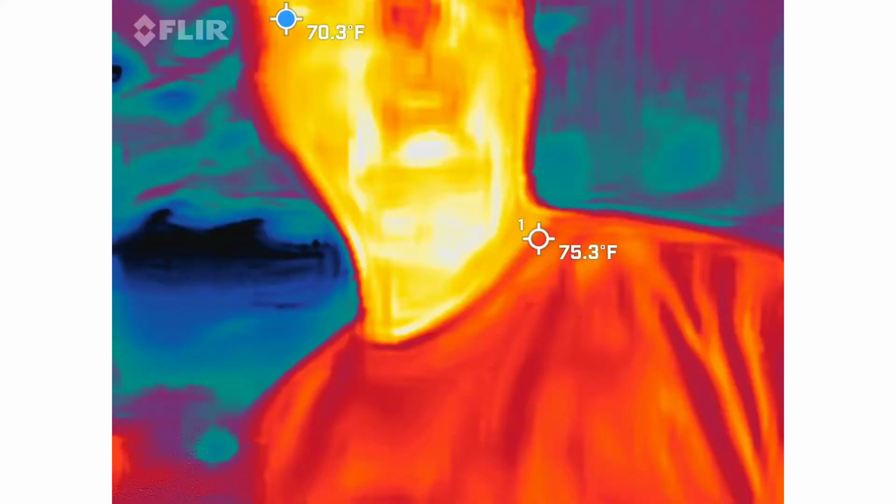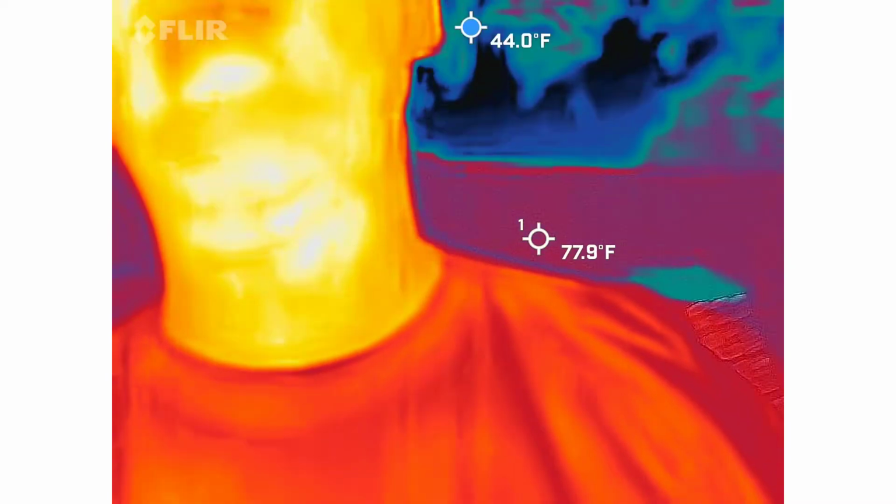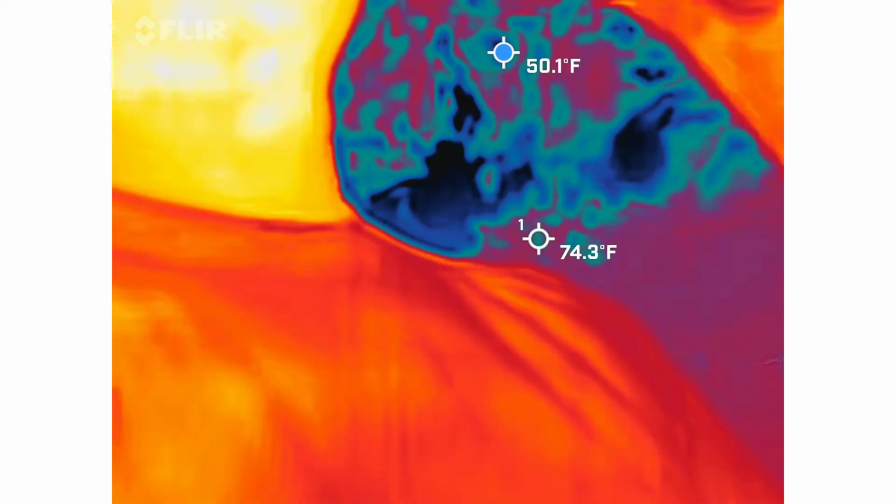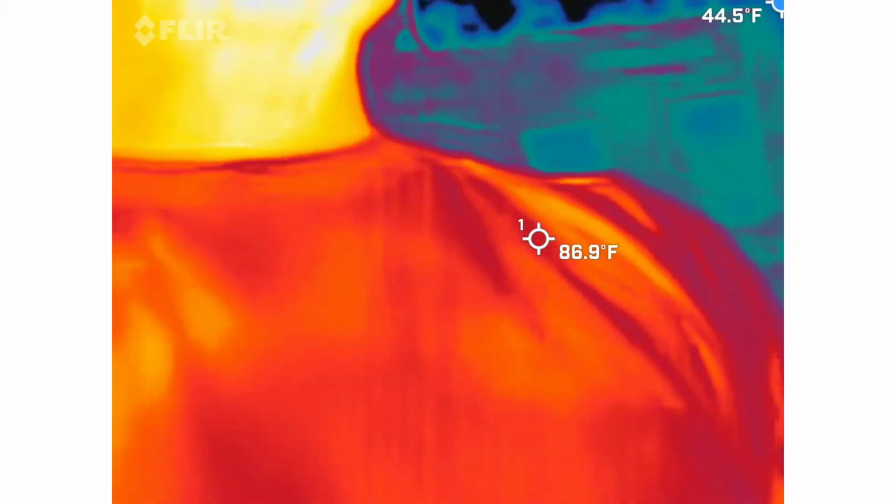I want thermal imaging inside of a ghost hunt. Oh, come on, guys, it's interactive. Because there's different temperatures. Temperatures, but how? The ghosts, hot or cold? Oh, cool. Right, we're looking for cold spots.